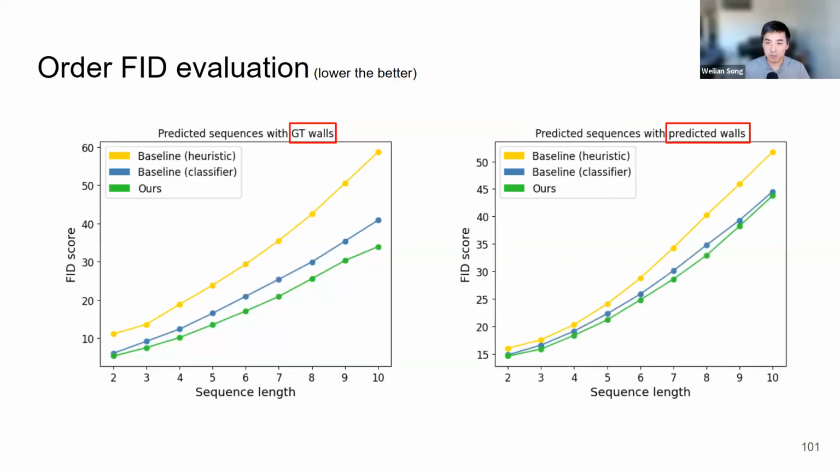And it is a similar trend when we use predicted walls instead, although the gap between the classifier and our method, the blue and green curves, is closer. We believe this is due to the reconstruction results. As our reconstruction results get closer to ground truth, things will look more like the left plot instead.